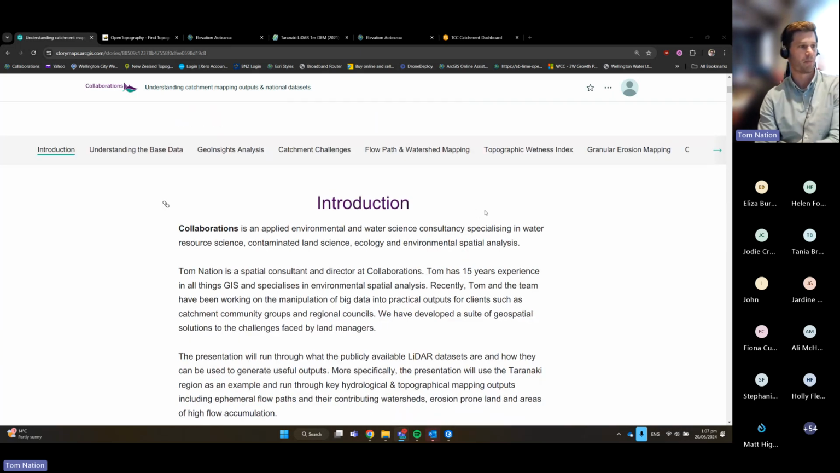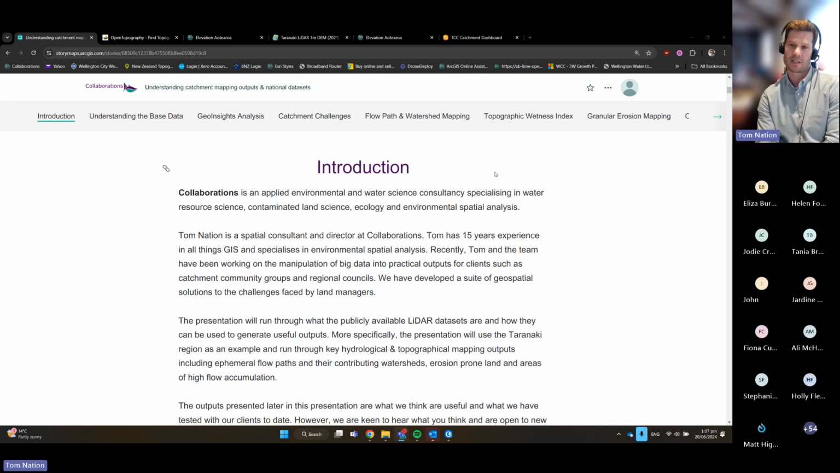So as I said, and as Matt pointed out, I work for Collaborations, an applied environmental and water science consultancy. And I've been doing this in the GIS space for about 15 years. So a range of GIS work, but my expertise and what I'm keen on doing is more around the environmental GIS, which is what we're going to talk about today.